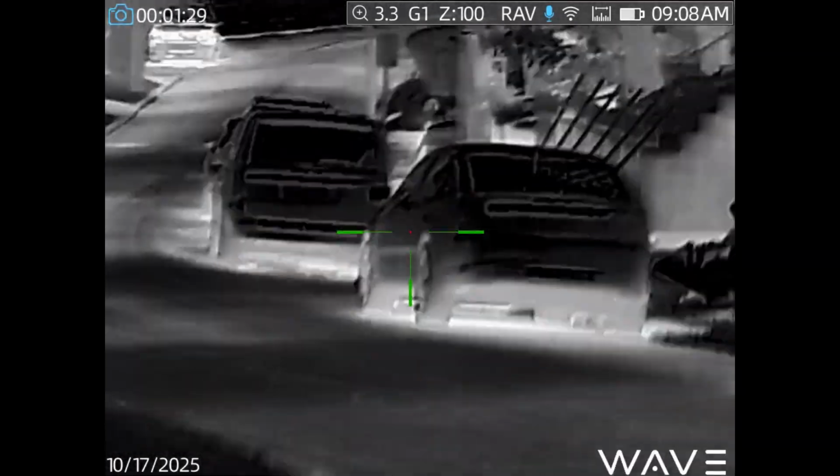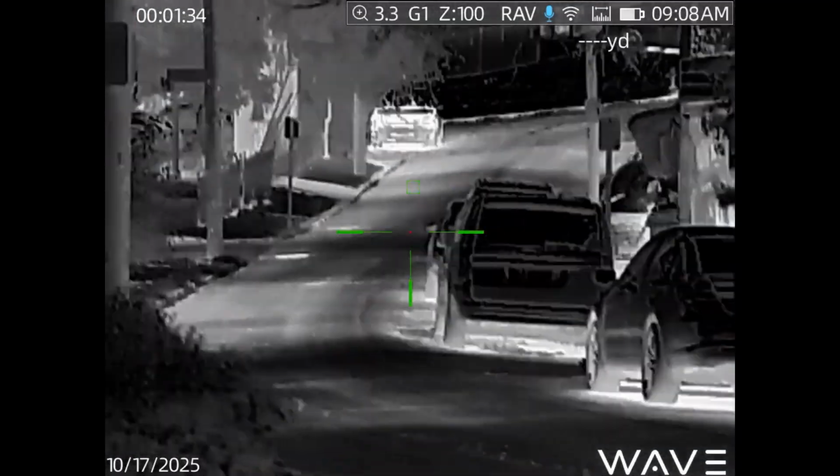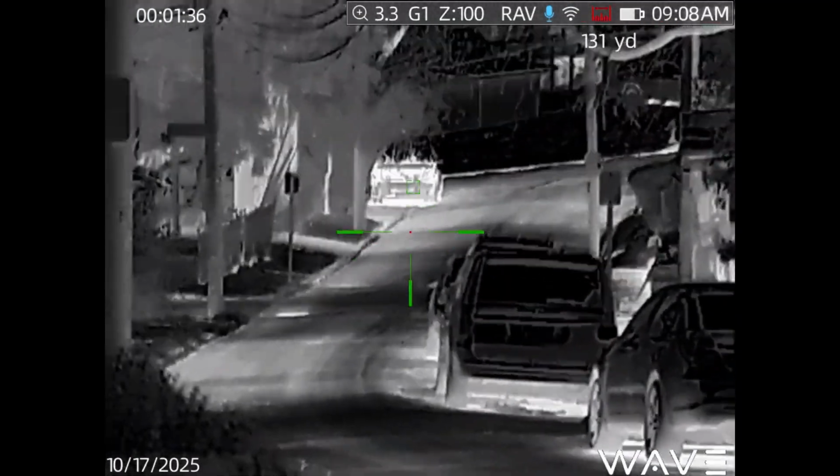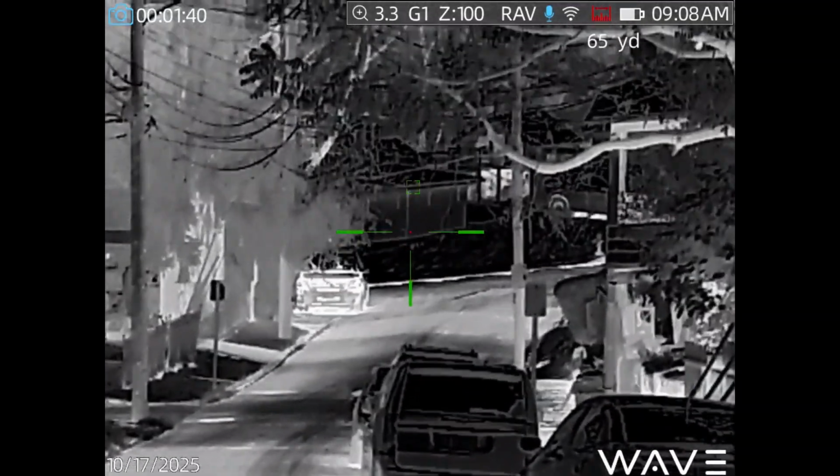And for the rangefinder, all you're going to do is press the power button to toggle it. And until you press the power button again, it is going to be a continuous laser rangefinder. And it seems fairly accurate.